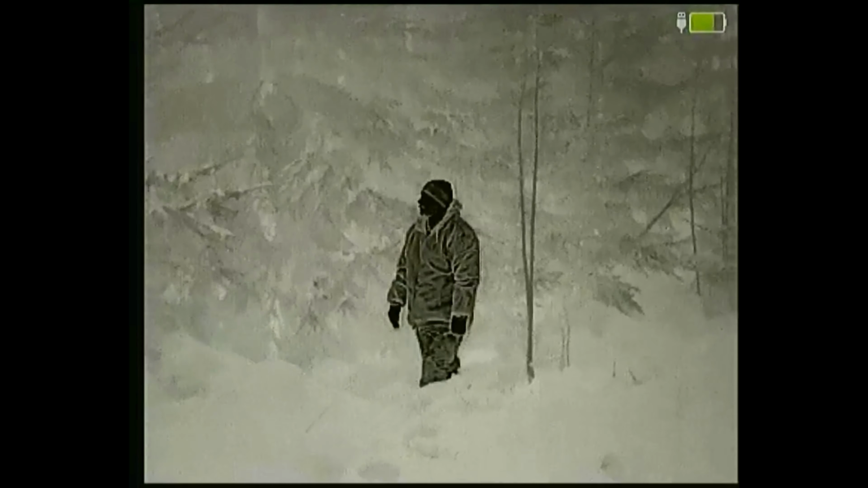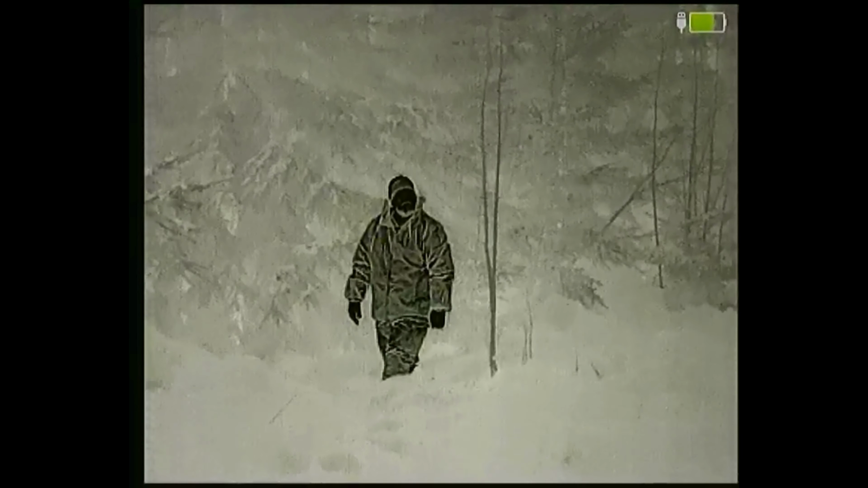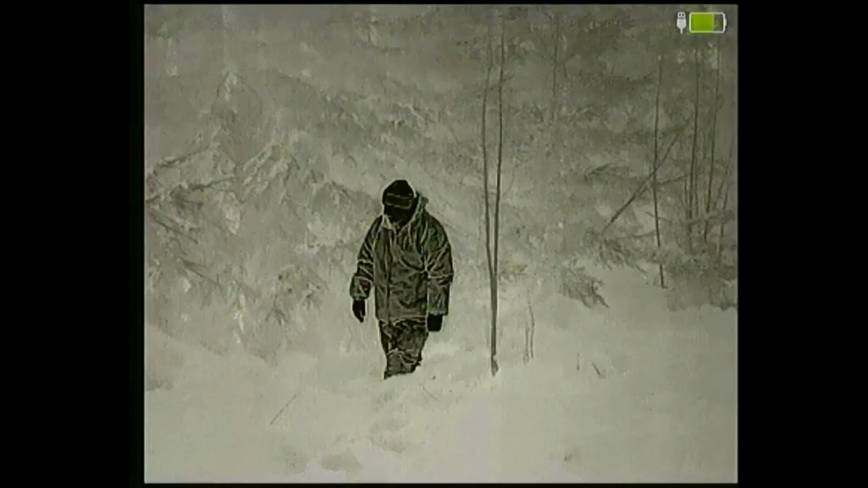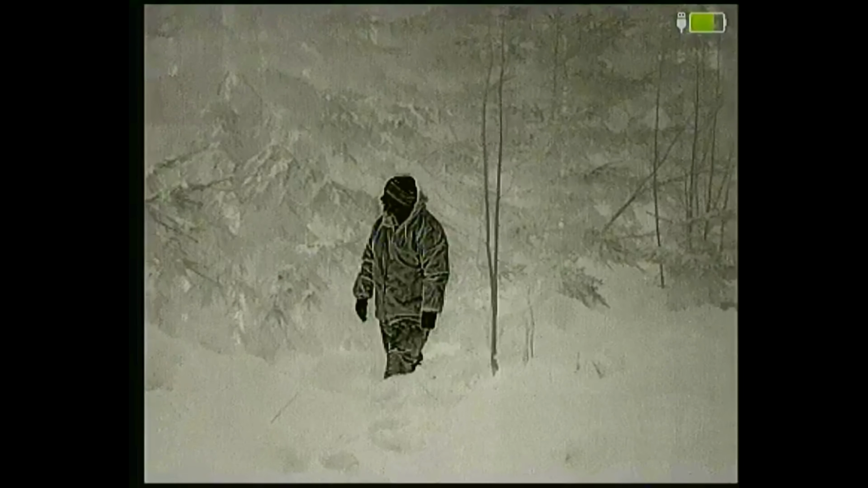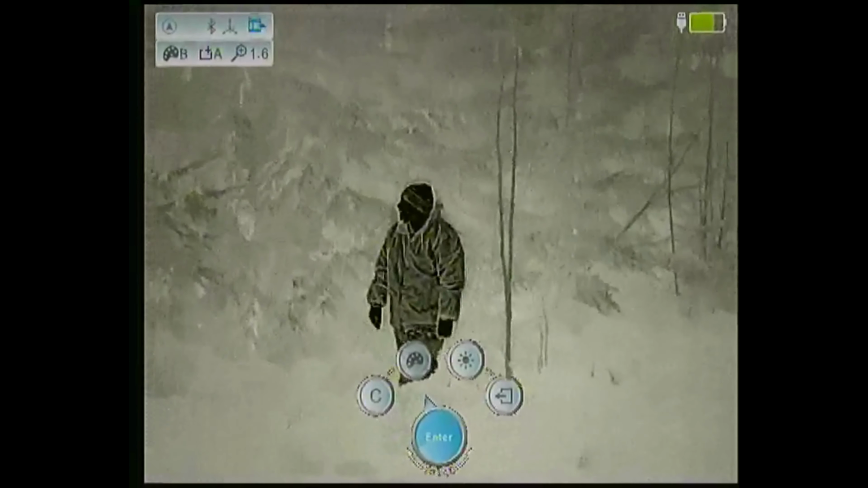He is glowing. When the unit detects a heat point, it brings it up. Sorry for the picture, a little bit shaky, but I focus with my hand on the camera and the recorder. It's not that easy. And now we switch to red hot.